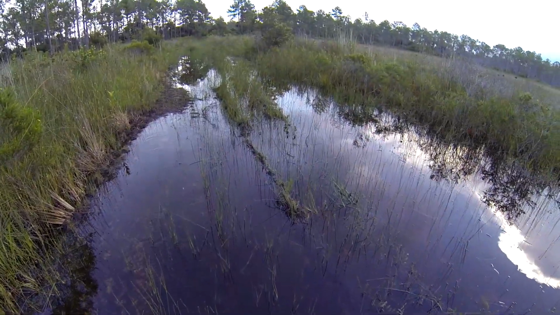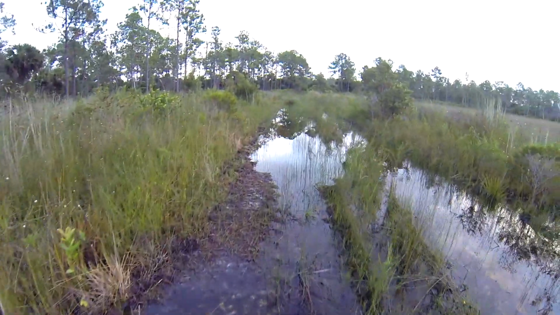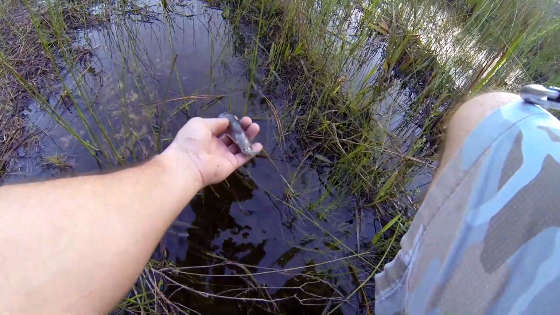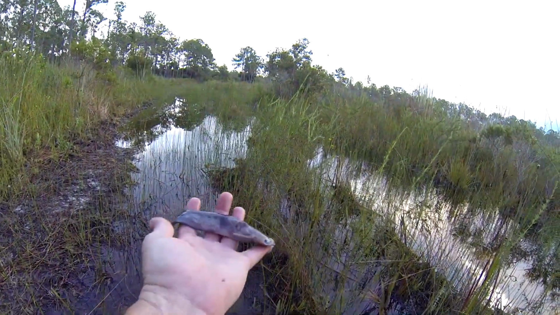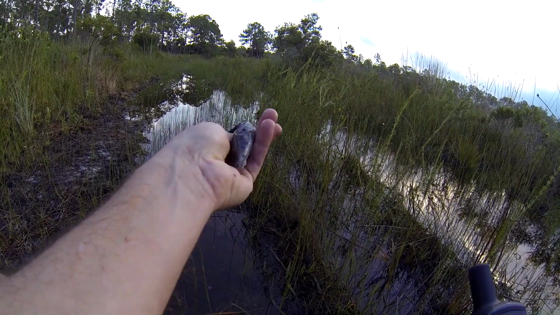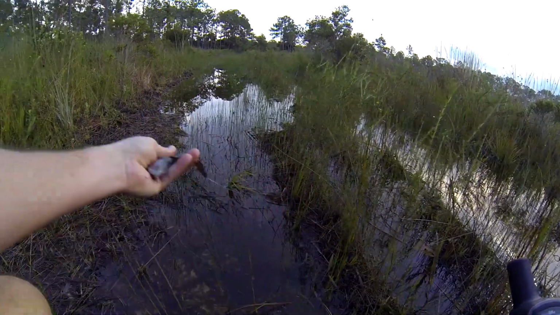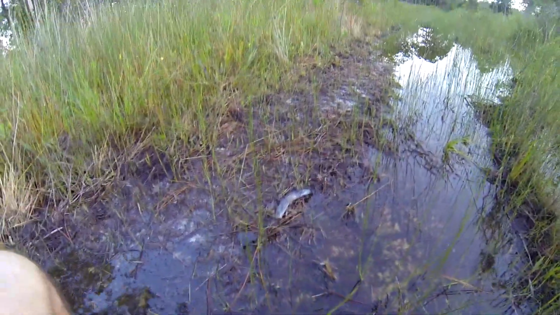There's some fish in here. Whoa. Ooh, a dead catfish. Like a walking catfish of some sort. Pretty fresh. I'll put him over here. I'm sure a bobcat or a raccoon will take care of that. Cool.